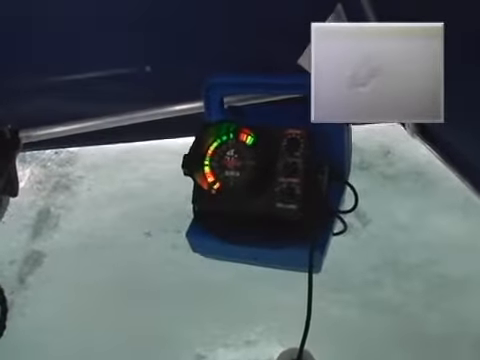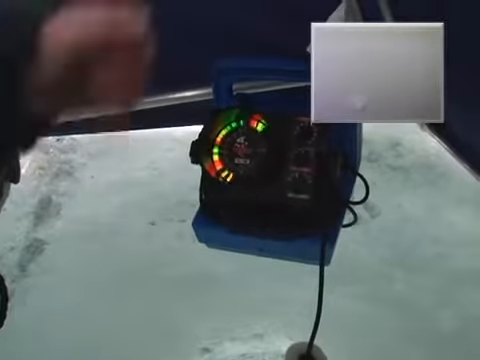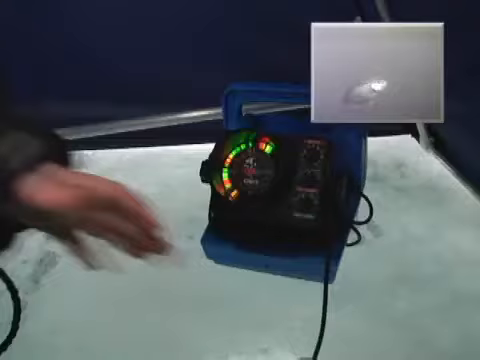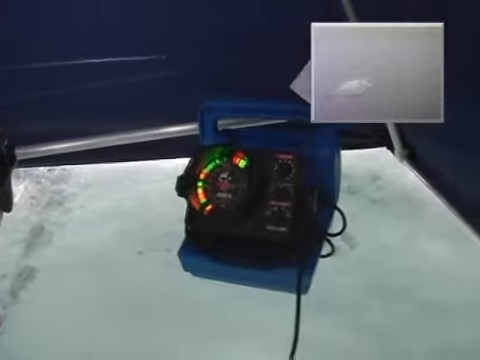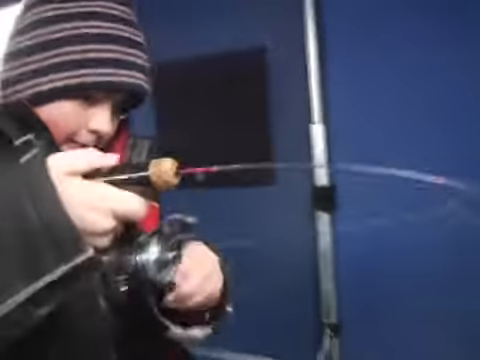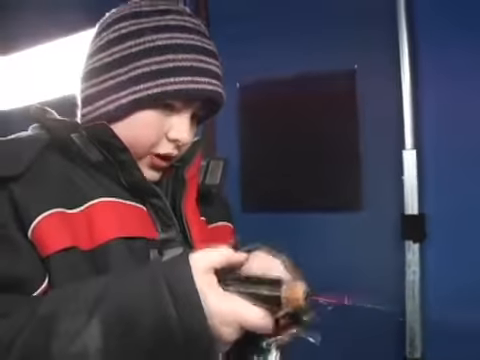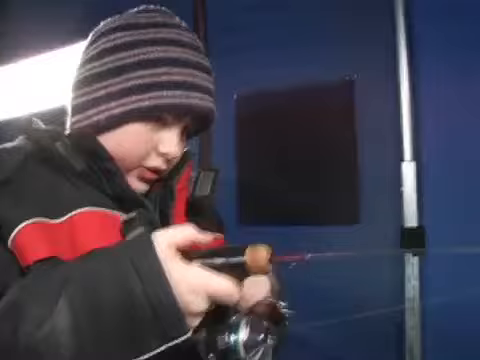It's like I had him there for a second. Oh, I got him. Got him. Yeah. See, you always know when you got him, even if it doesn't feel heavy. You'll see the pole bending like this.